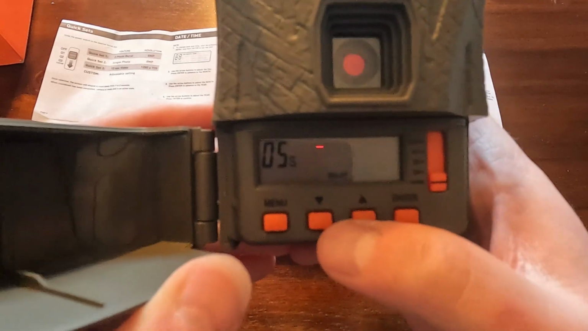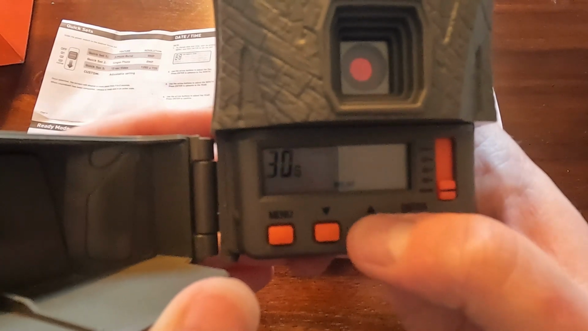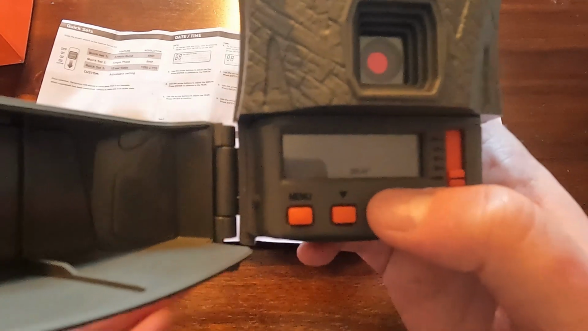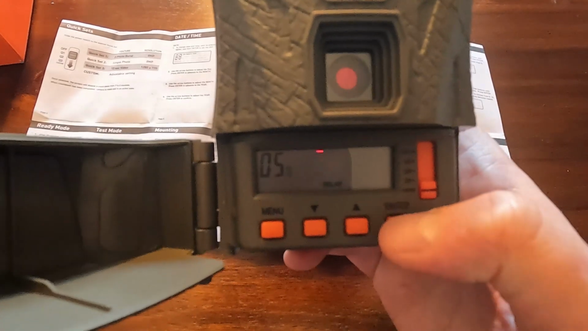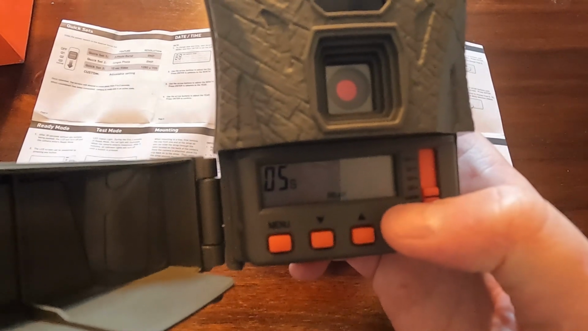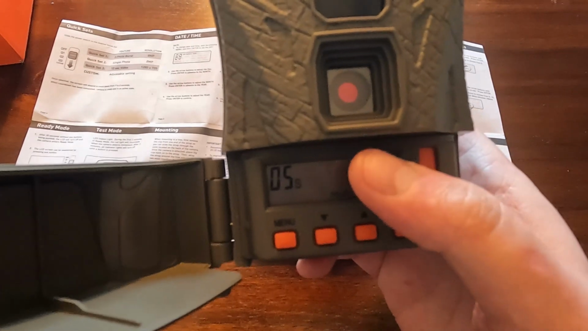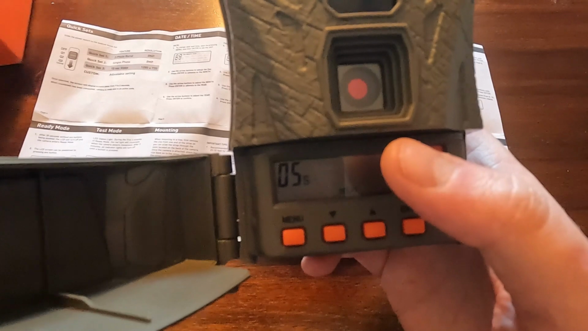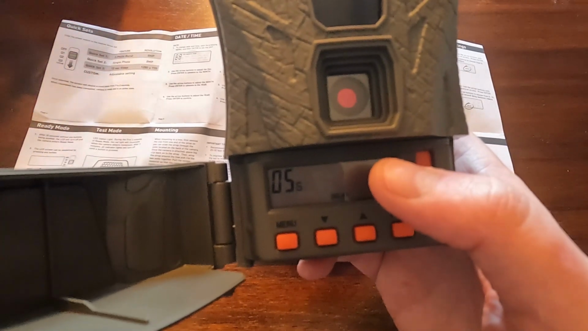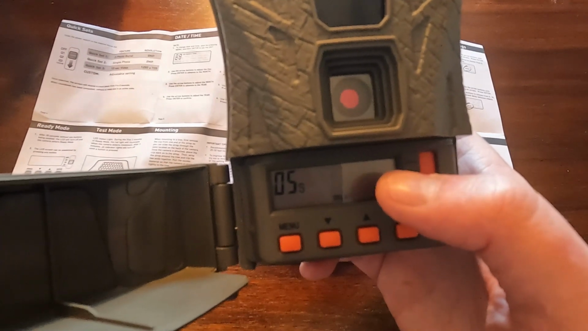Here is the delay part I was discussing. Unfortunately, it's 5, 10, 15, 30, or 60 seconds. Now we have found that poses a problem sometimes, if something triggers it as it goes by or stops to sniff around for a second and then leaves, this will take a picture after it's already left. Like I said, I have no experience with trail cams, so I don't know if this is something that's common on a base camera model or in cameras in general.